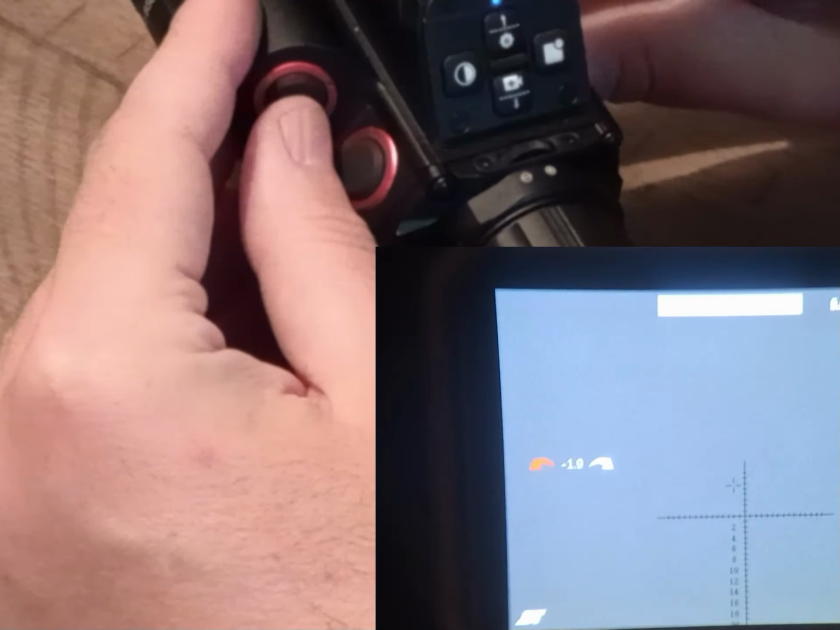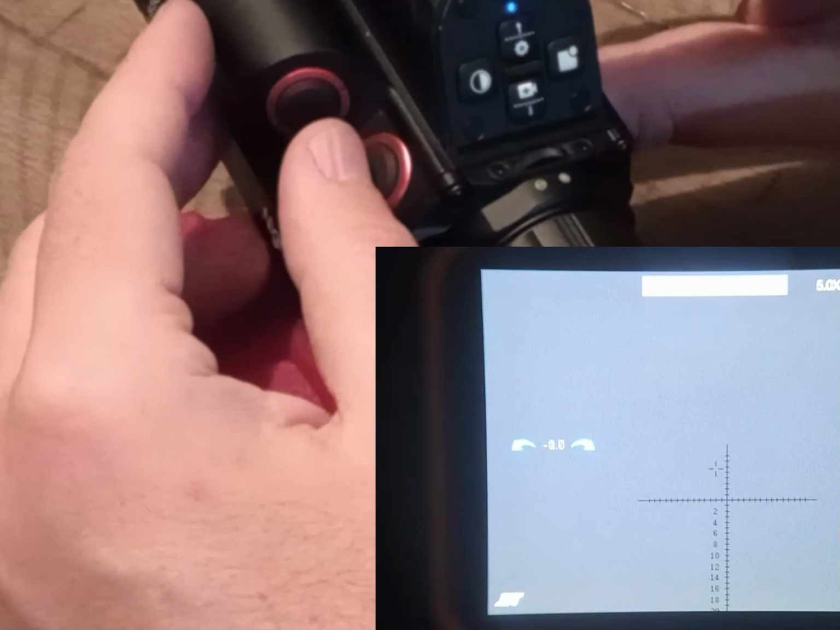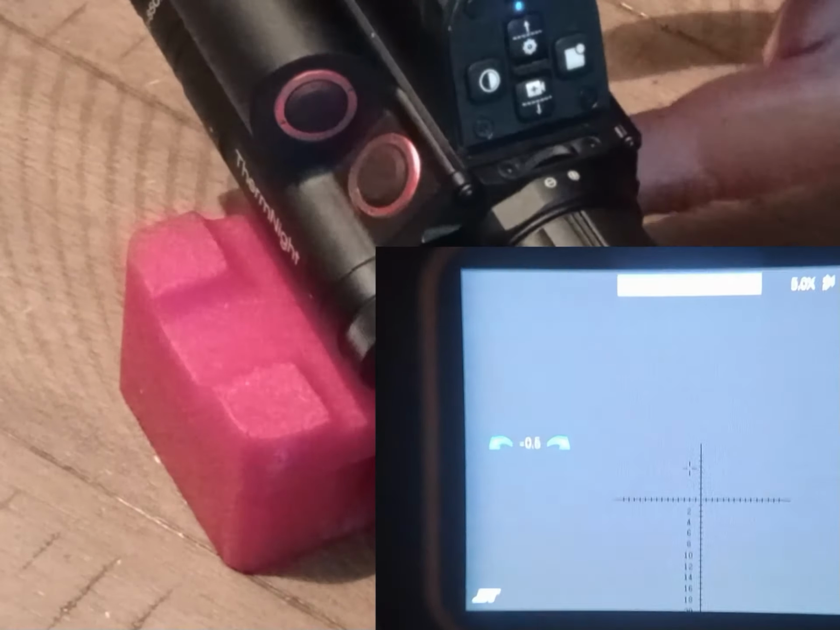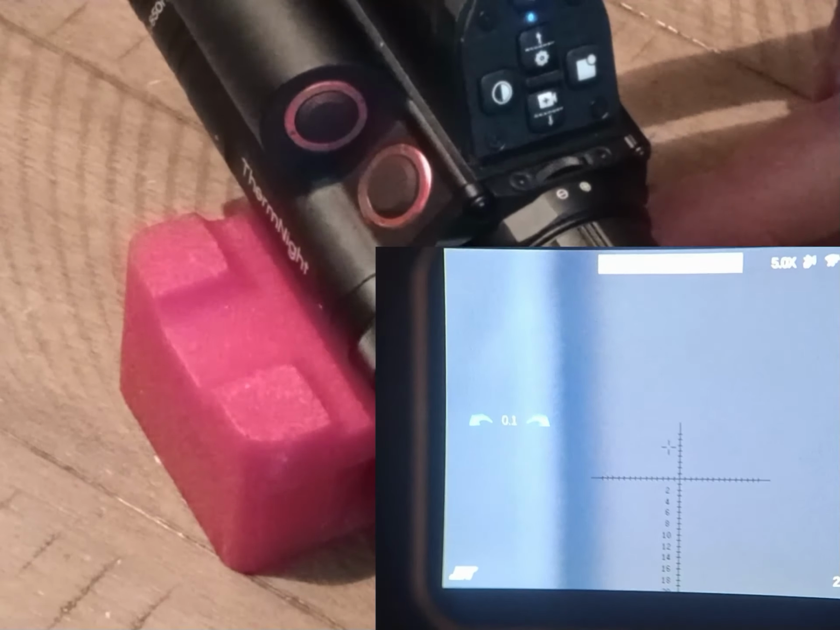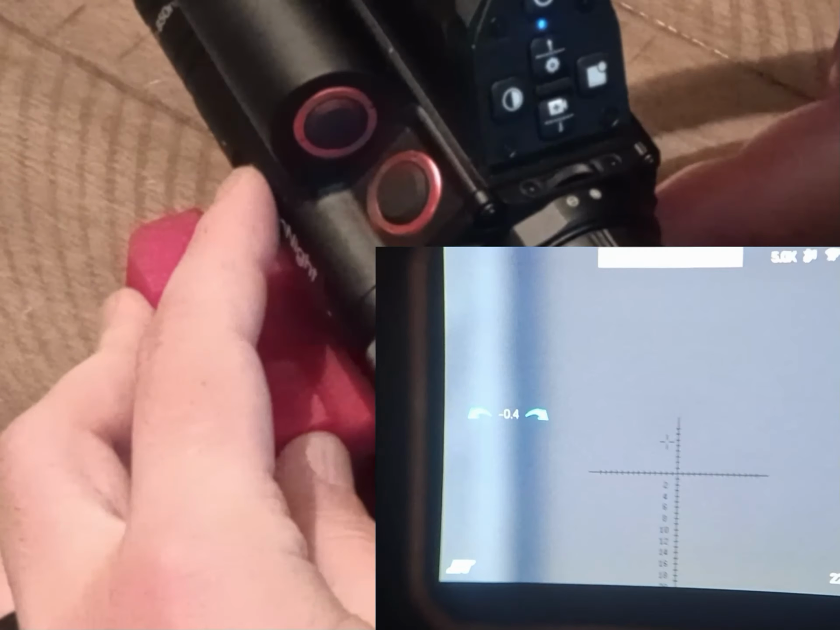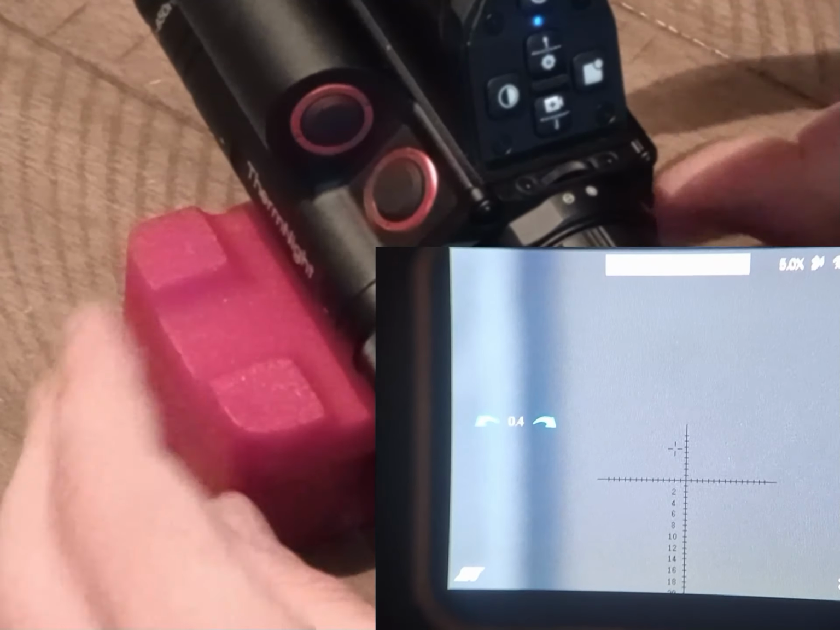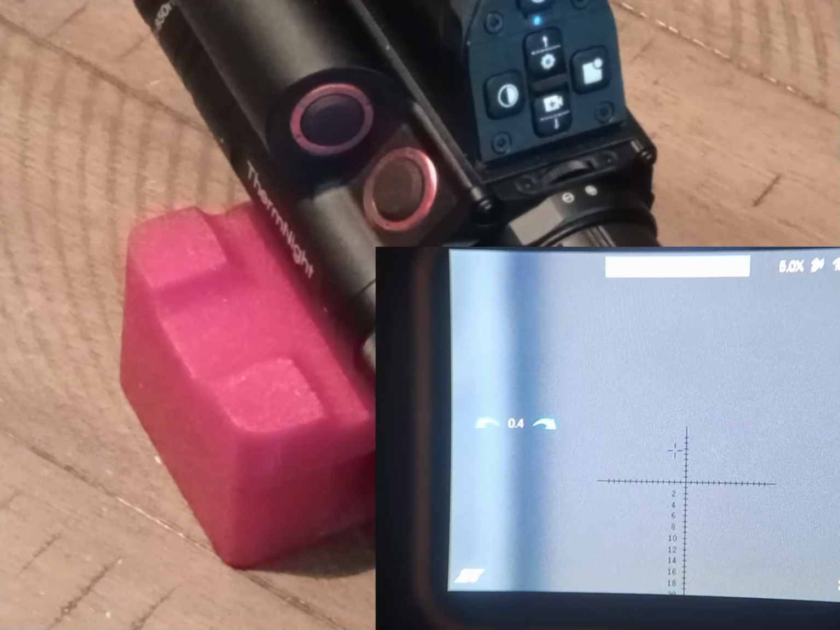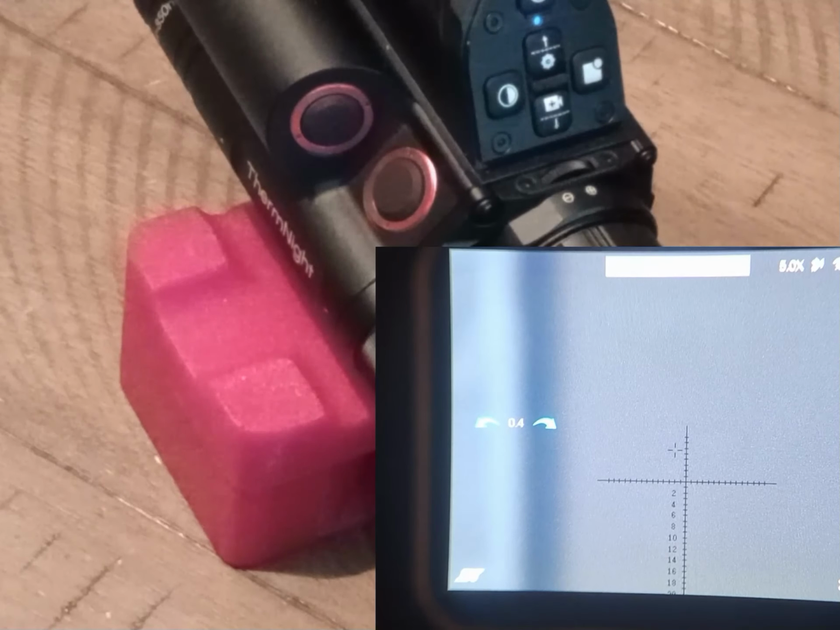And you hold that down, it'll give you yards or meters. You can change all that, and it definitely does work, and it's decently accurate, I have to say. I took it outside and compared it to my laser rangefinder, my handheld, to see how close it was down the road at a tree, and there was about a 1 yard difference, and I recorded that through this.